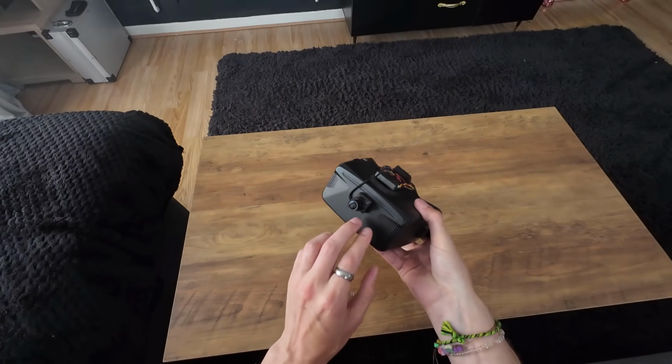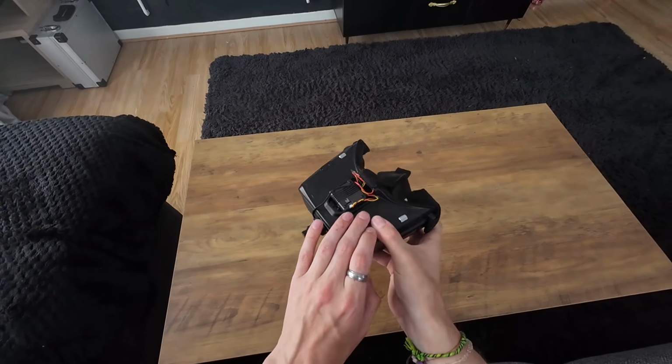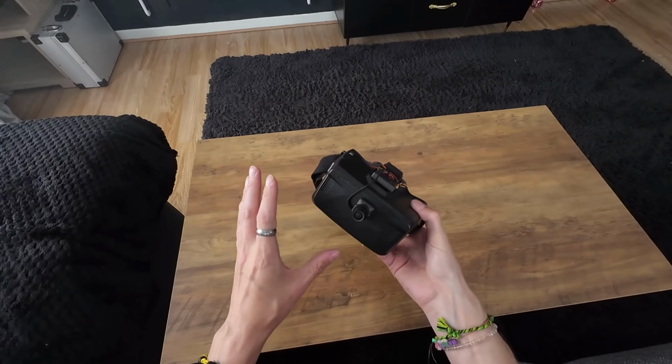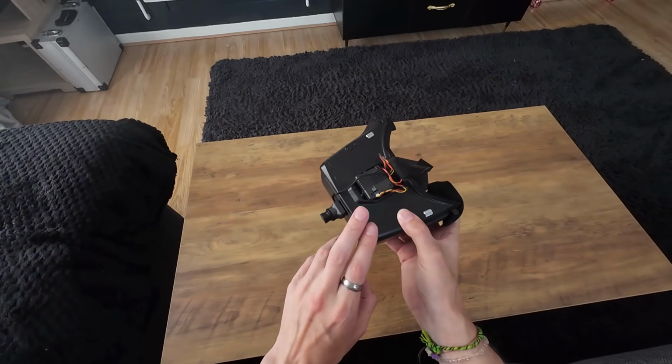Now, the benefit of installing the camera directly onto a pair of goggles like this is, not only is it fun to make your own pair of night vision goggles, but it also allows me to test the camera in a lot more situations without having to stress about putting drones in the air. And it doesn't mean I have to rely on the weather to be good.